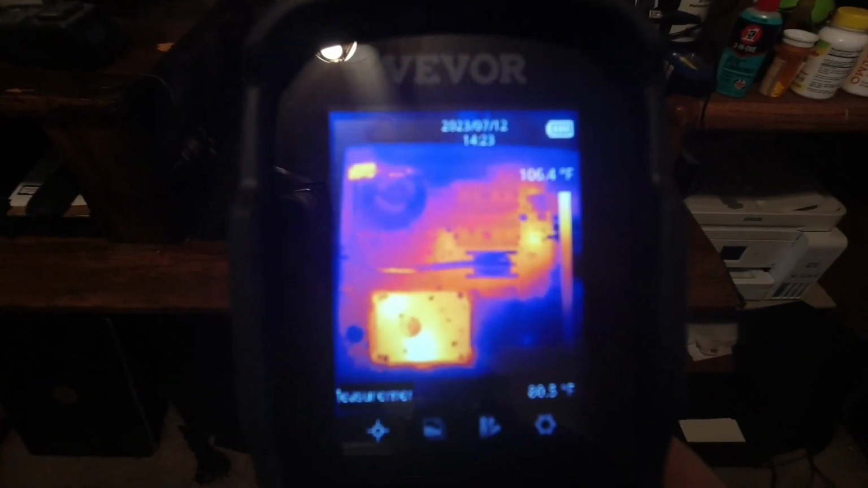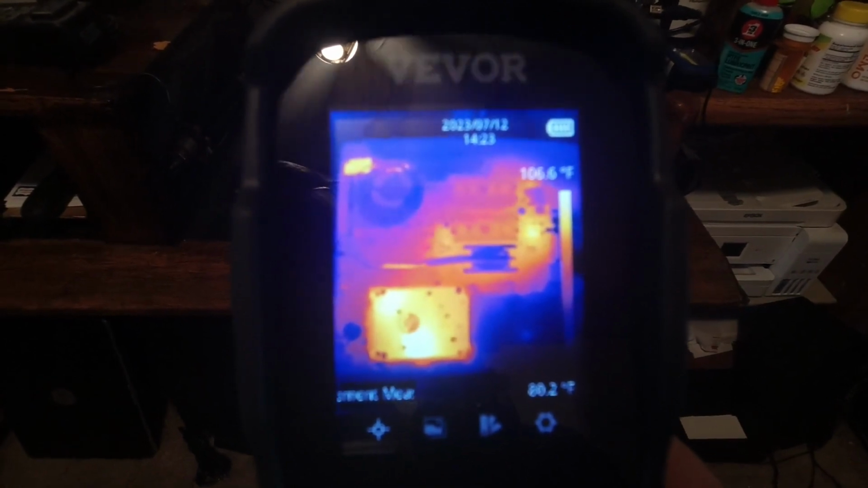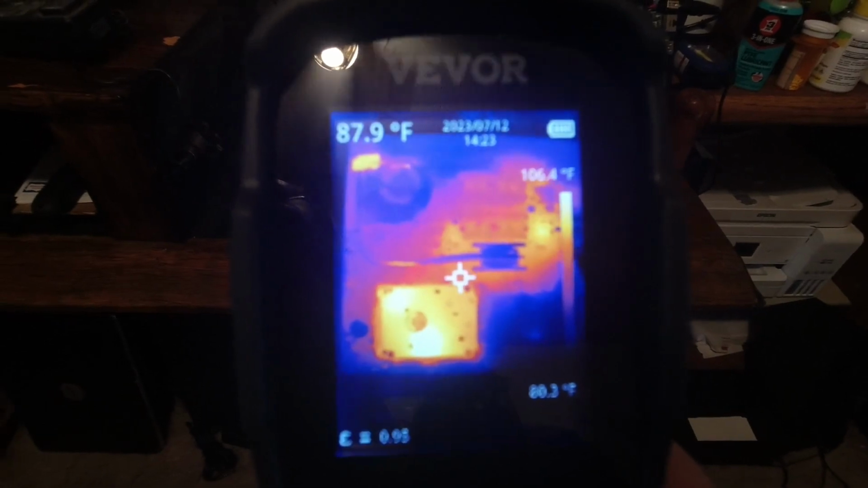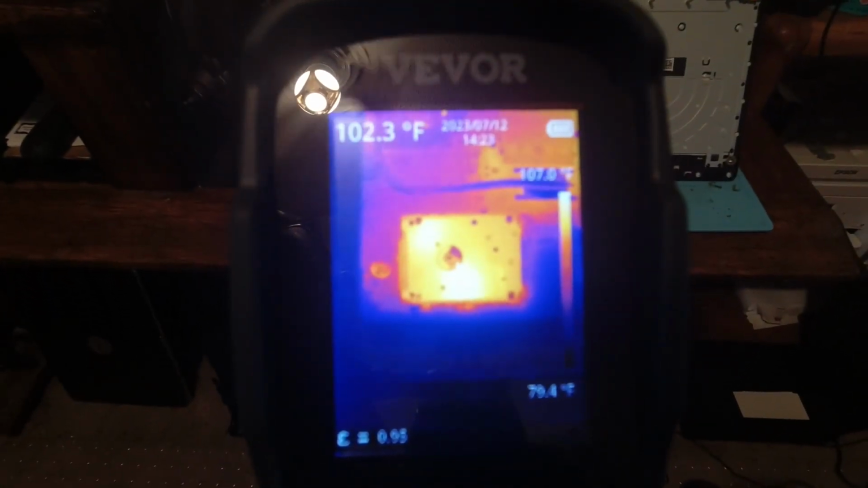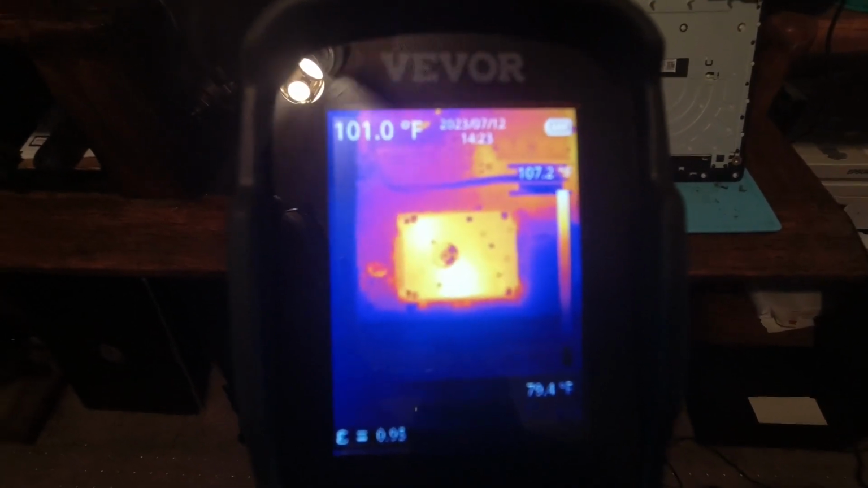so let's start by turning on one of the hot spots. We're going to go back into measurement mode by pressing the center button. It's the little crosshair icon, and we're going to turn on the center spot. And now you'll see my temperature appear up above, and now wherever I put that center spot, it's going to tell me what the temperature is.